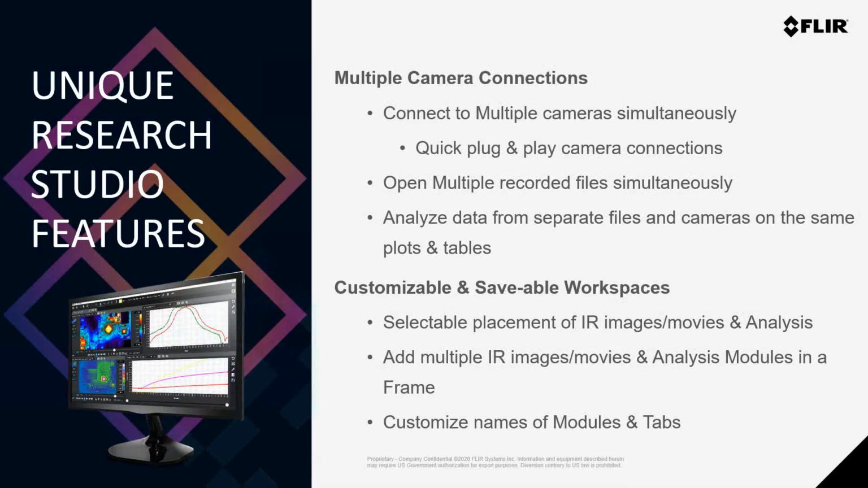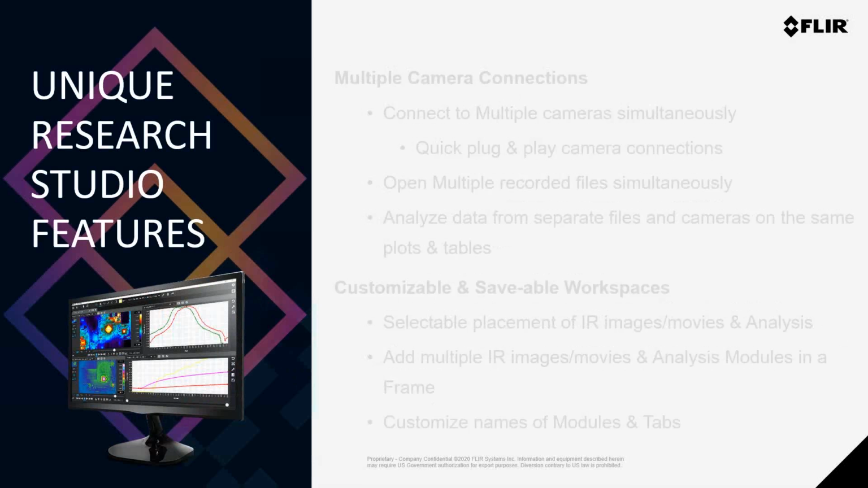And to help keep track of everything and to make sure that you're actually creating a workable interface, Research Studio allows you to customize the layout and create unique names for each analysis module and tab that you open. I think Manny's going to show this in the demonstration here shortly. But we actually built a wizard into it to help make suggestions on the overall format, in case you need help laying things out on where you want to put everything.